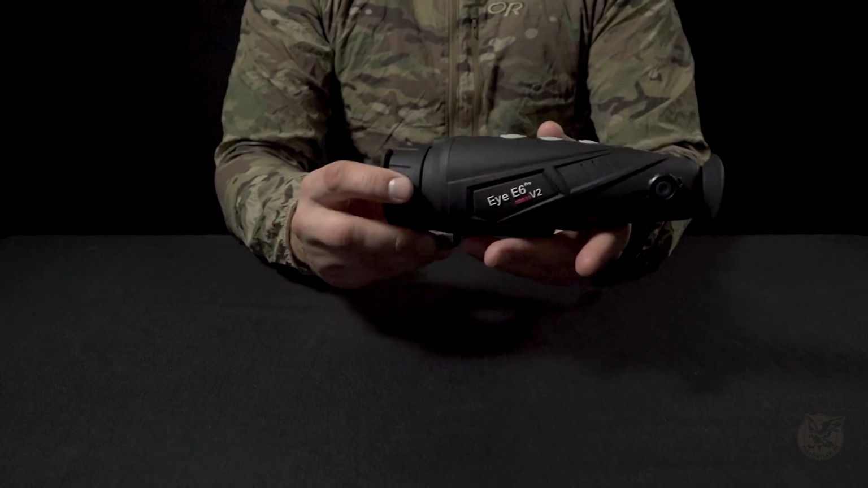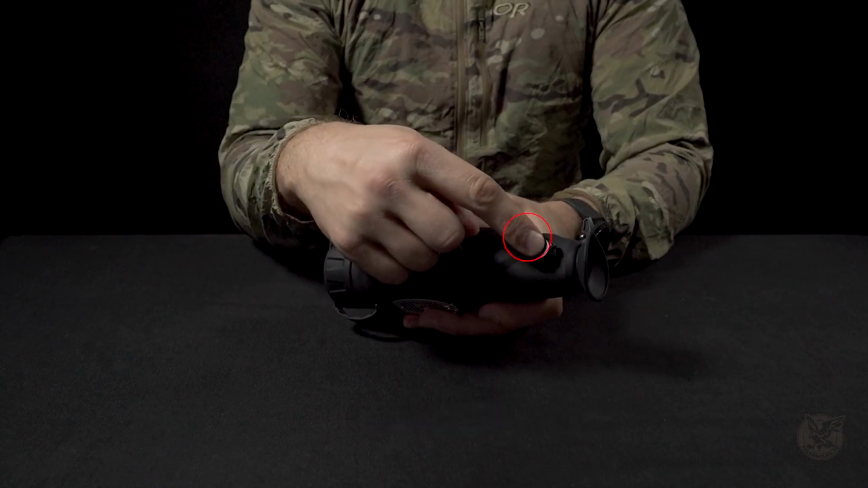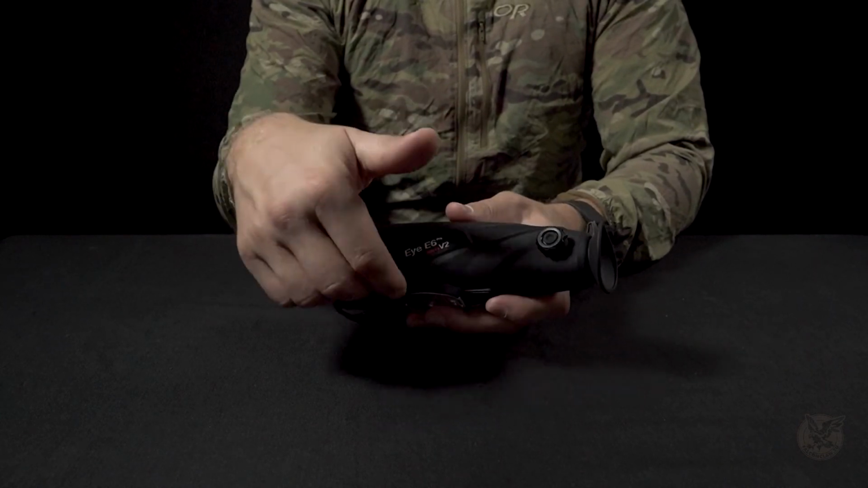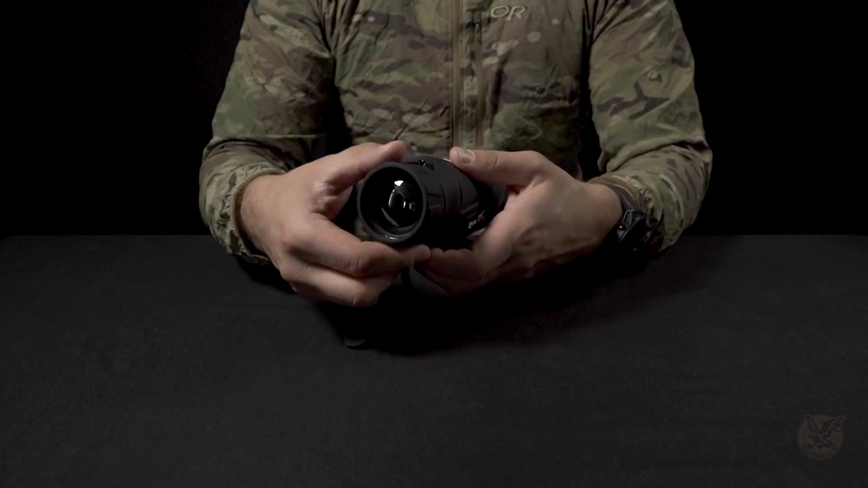Other items on the body, you have eyepiece adjustment. That means you can adjust your diopter. And you have focus. You can focus the front lens. Since this is a 50mm lens, it means for close range, you need to adjust it quite a lot.